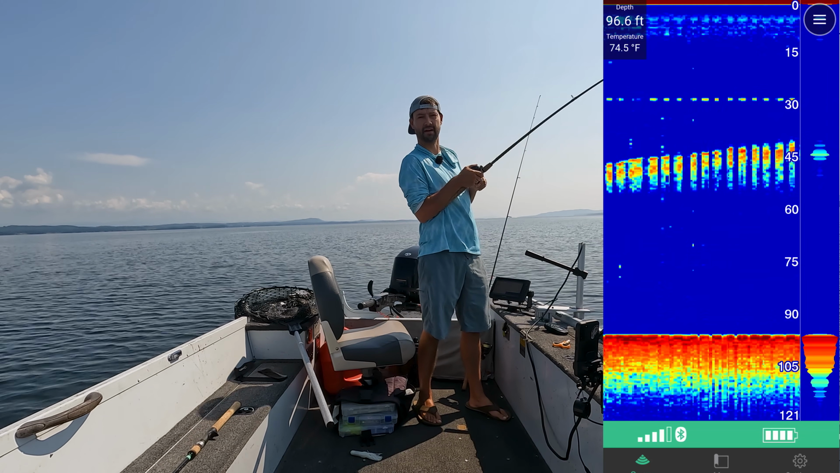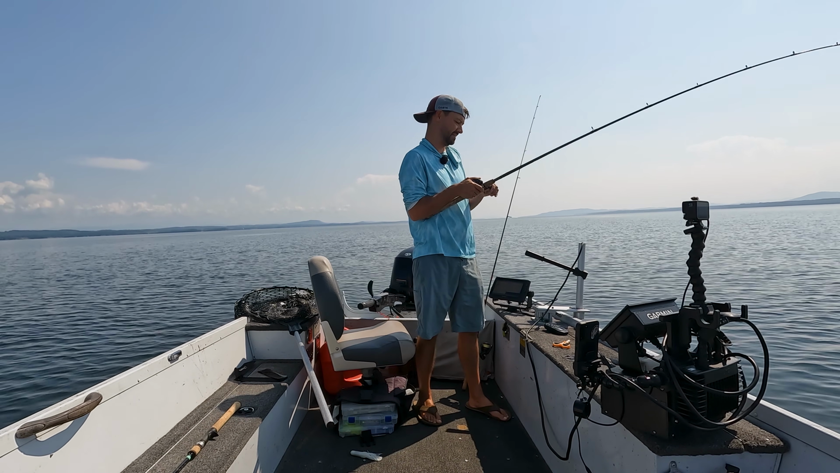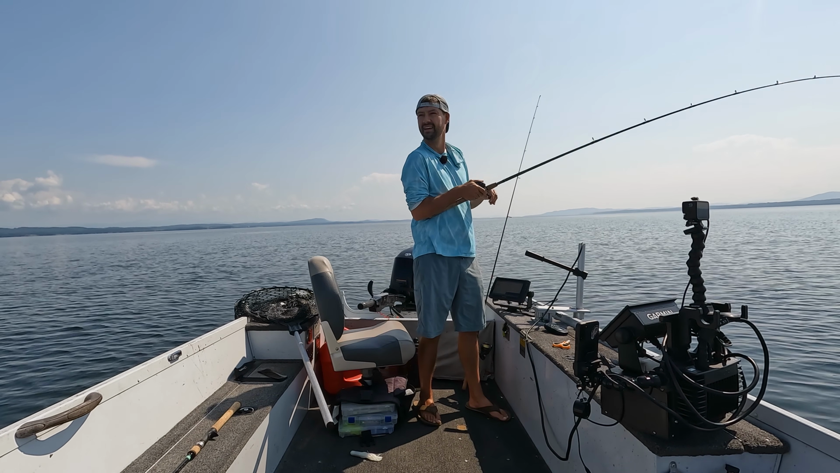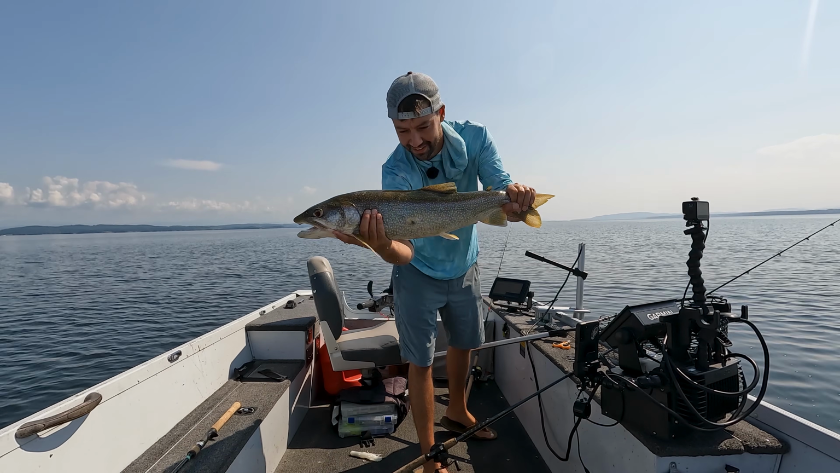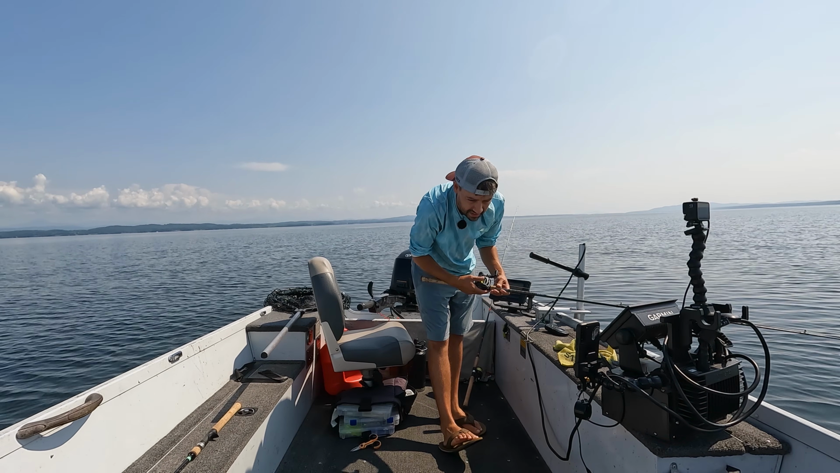Cheapest sonar out there I found. I'm sure there's some other really cheap sonars that don't work at all. Like the old ones that are just bottom depthers. Nice one. $4,000 sonar versus $100 sonar. Same fish. Going back in.